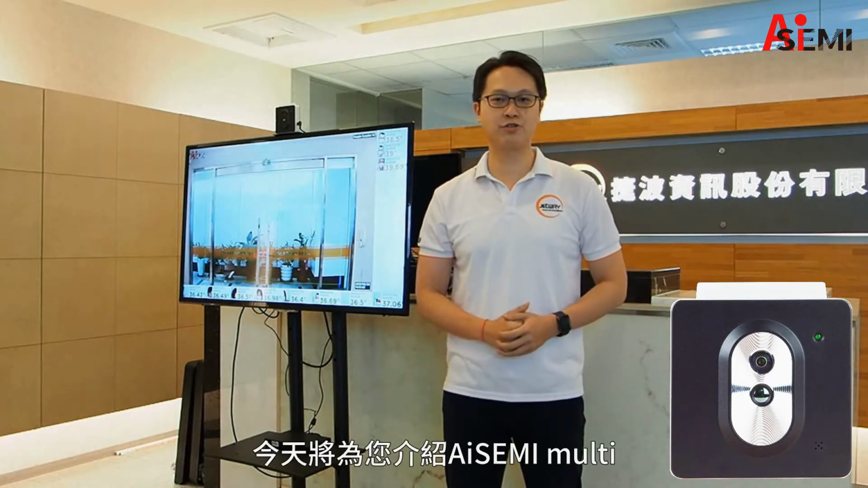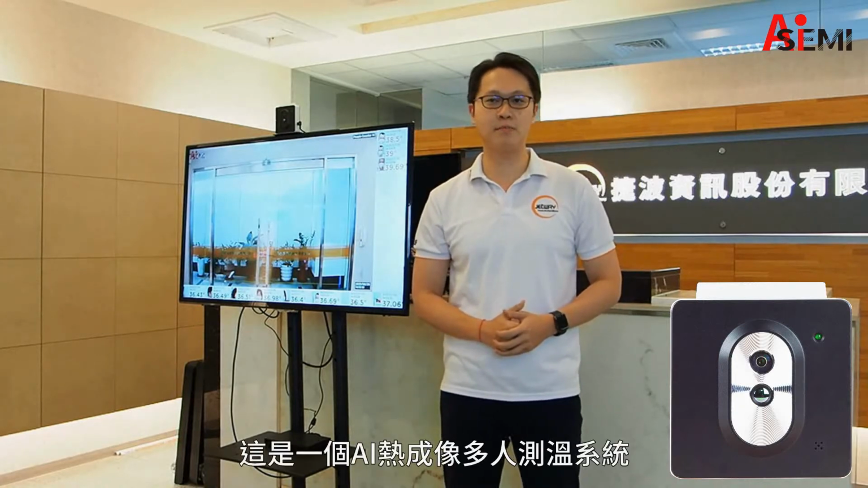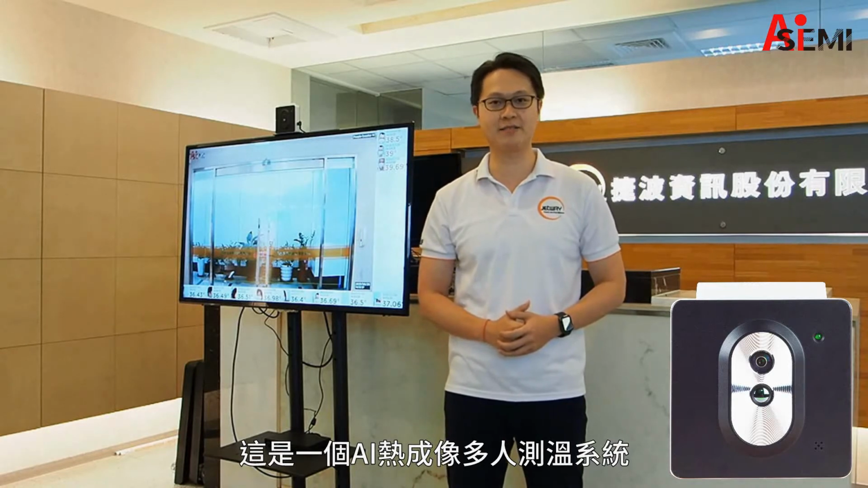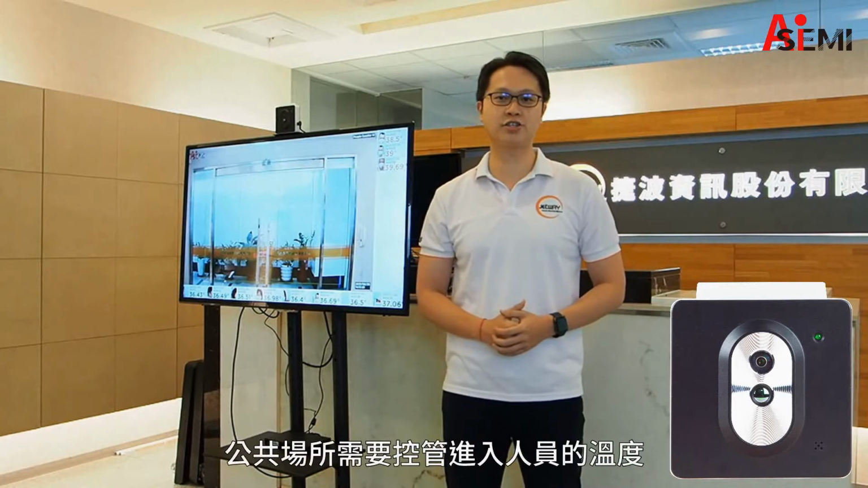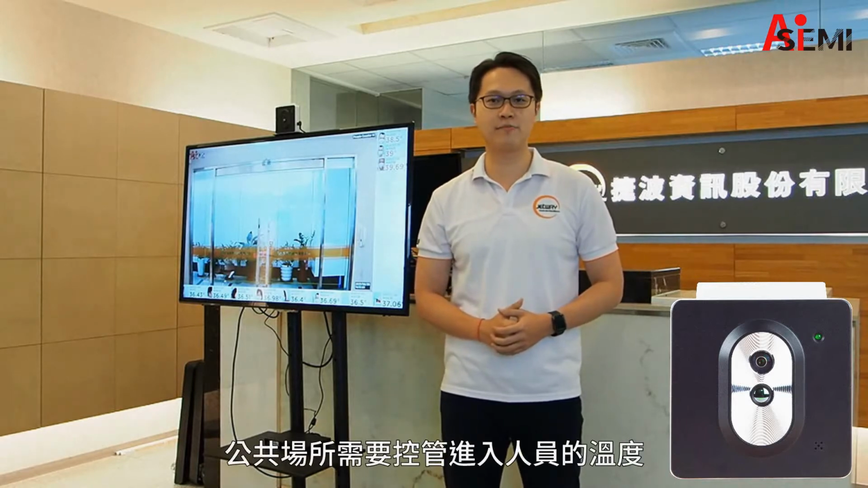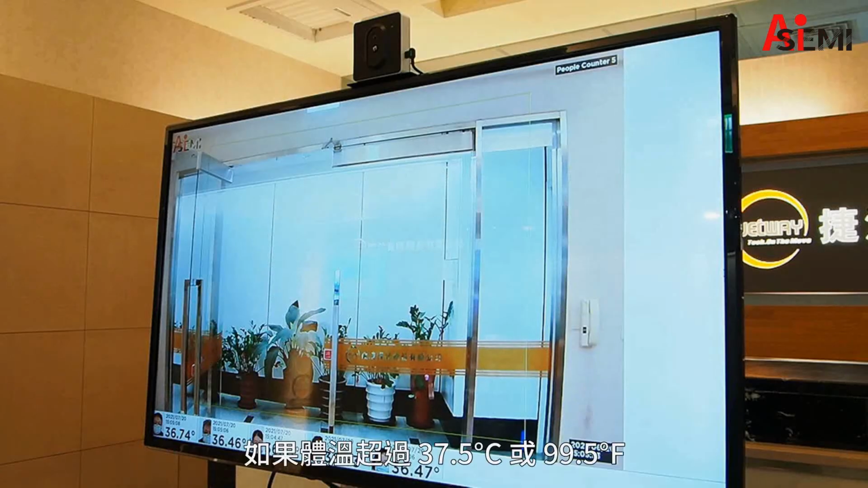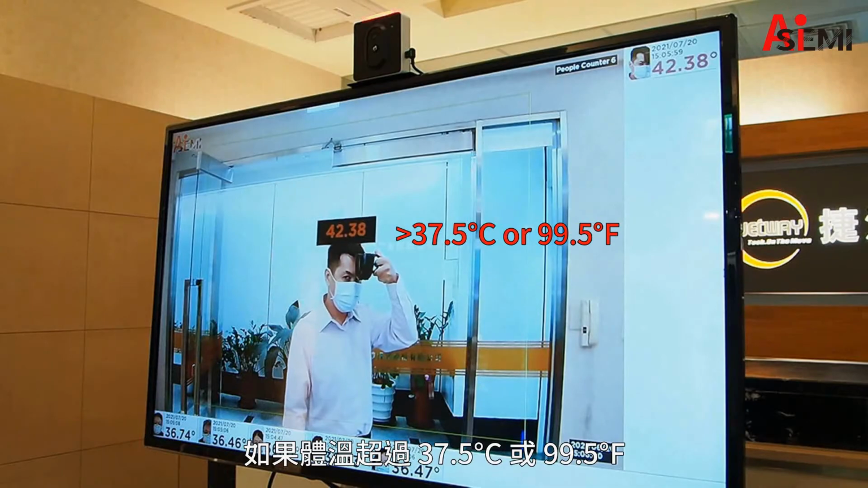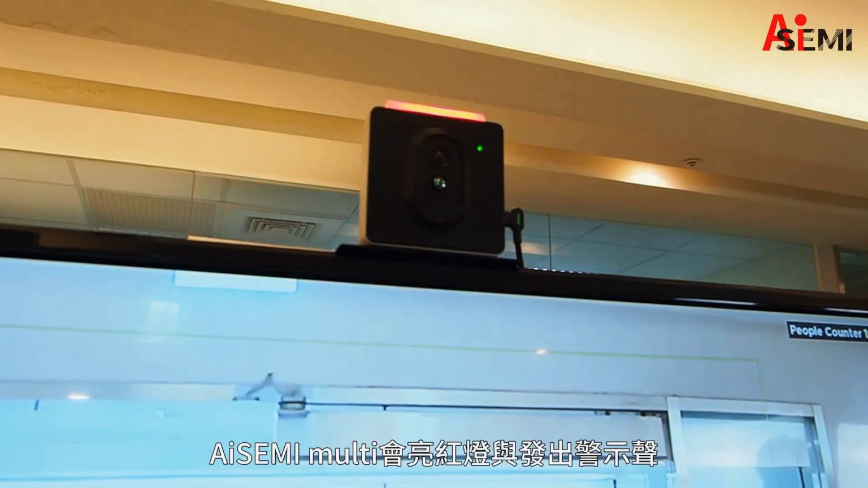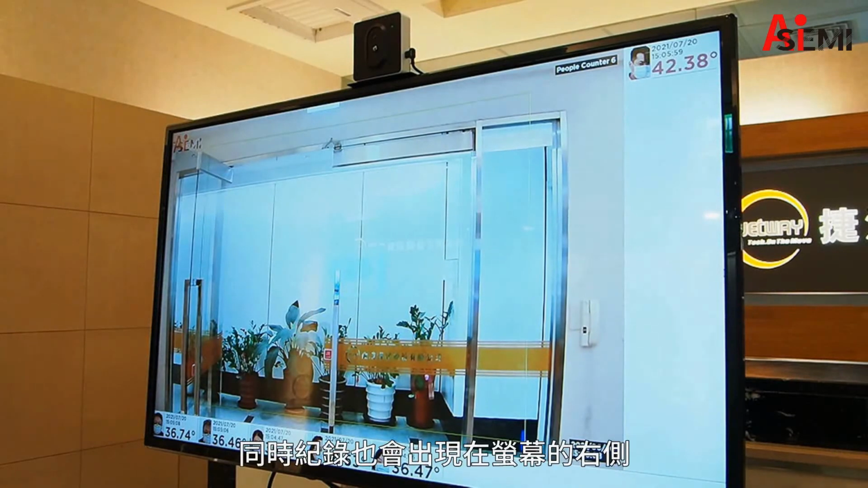Today we will introduce you our AiSEMI Multi, which is an AI thermal imaging multi-person temperature screening system. During a global pandemic, facilities are required to monitor the temperature of people entering buildings in order to help provide a safe environment. If the temperature reading is above 37.5 degrees Celsius or 99.5 degrees Fahrenheit, the AiSEMI Multi will show a red warning light, an audible notification, and log the data right on the screen.